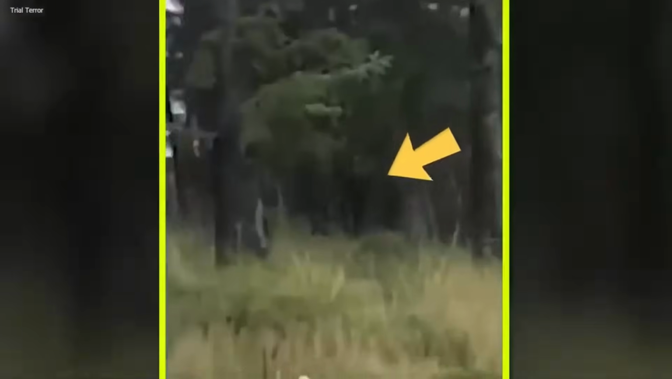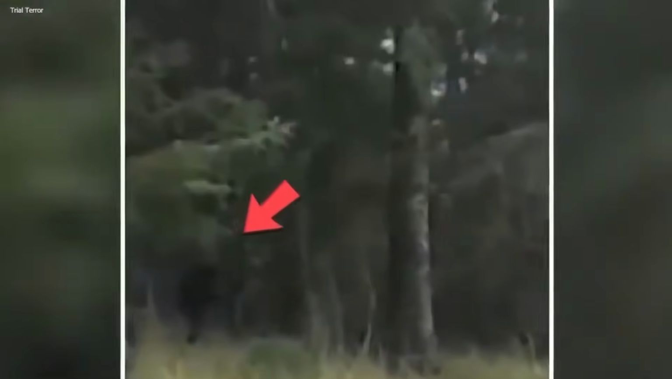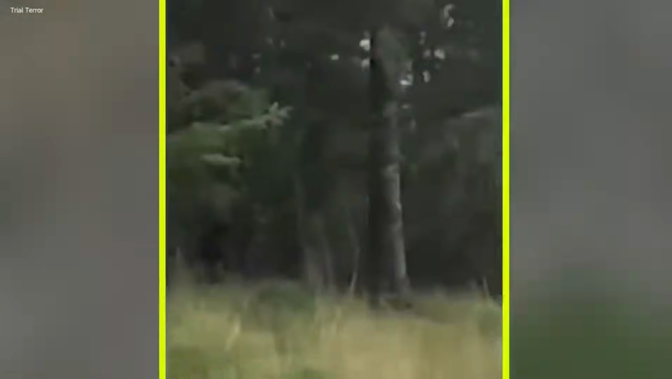Then the unthinkable occurred. A monstrous and unnatural creature emerged from the heart of the forest. This colossal, malevolent being was as dark as the night, moving with an eerie grace among the ancient trees. Its features were hidden in an aura of malevolence, sending shivers down the spines of the two friends. Panic overcame them, and their trembling hands struggled to capture the horrifying sight.